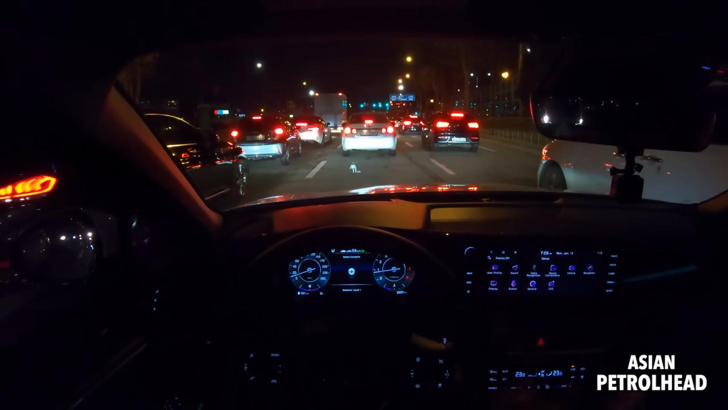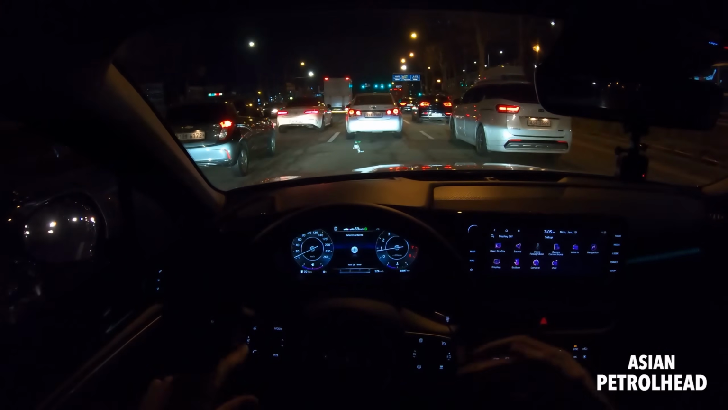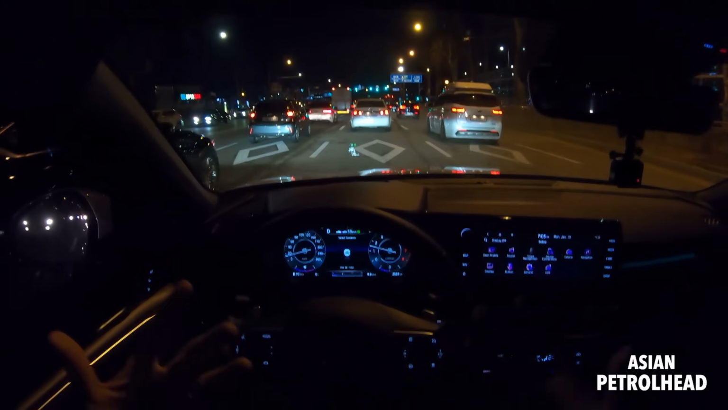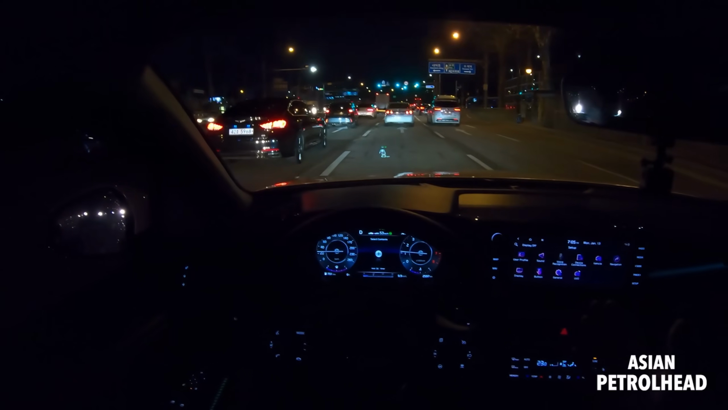And if the lead car departs within 5 seconds, just like right now, it will automatically follow the lead car. So it's actually a very nice system. I mean, we have so much traffic here in Korea during rush hours, so this is actually a very nice system.